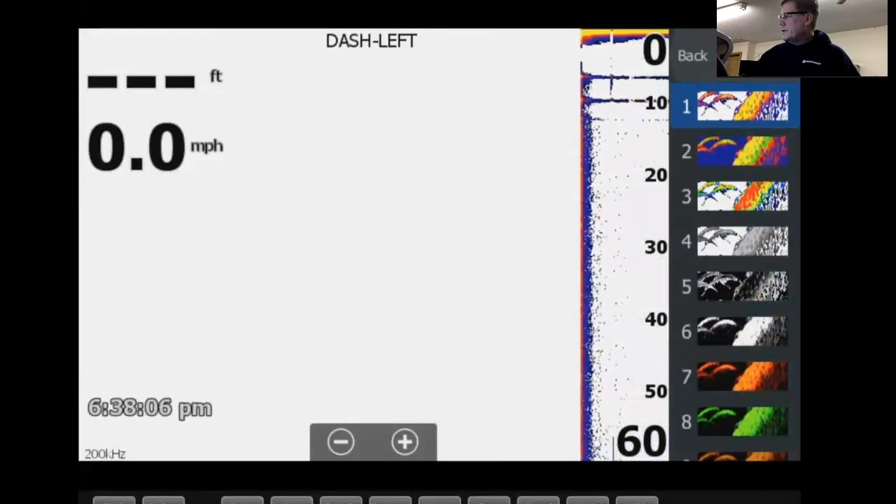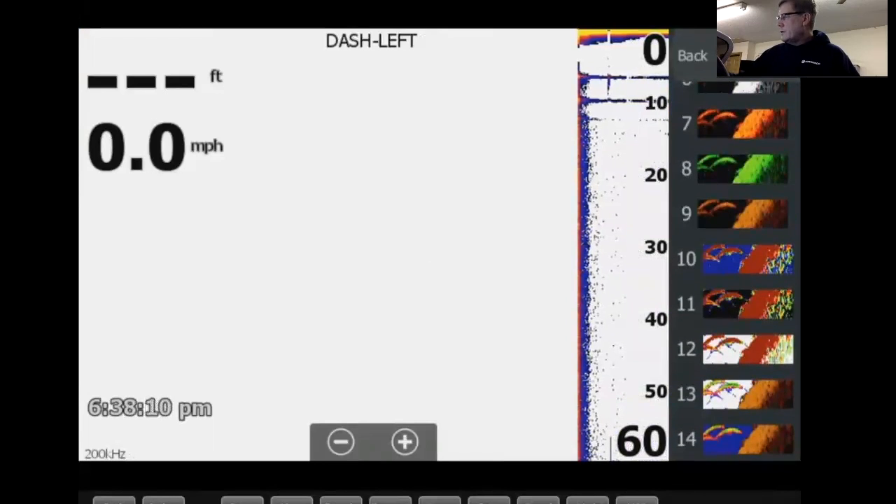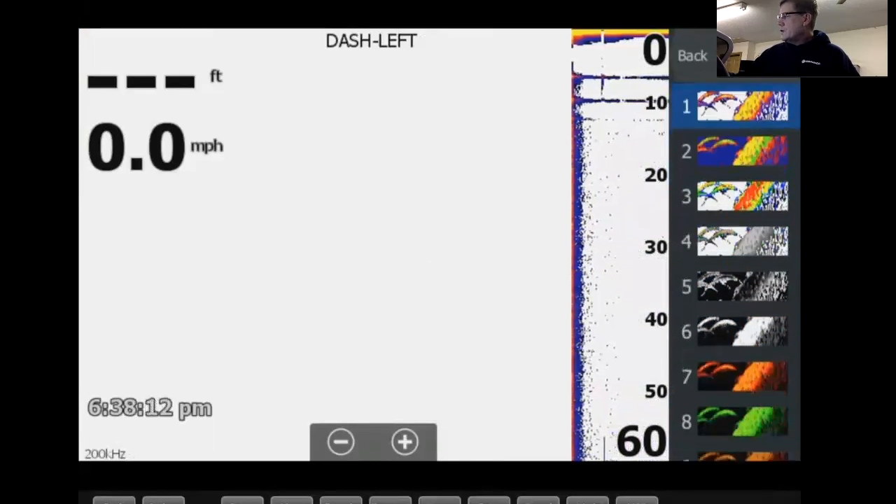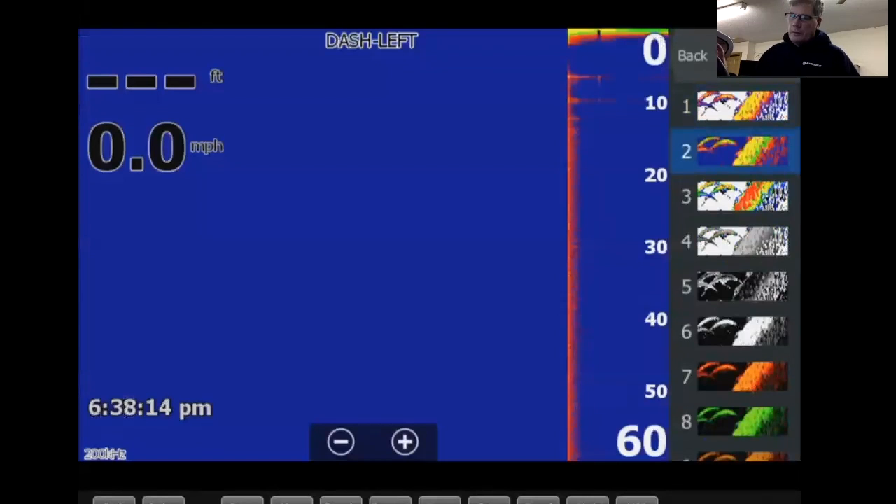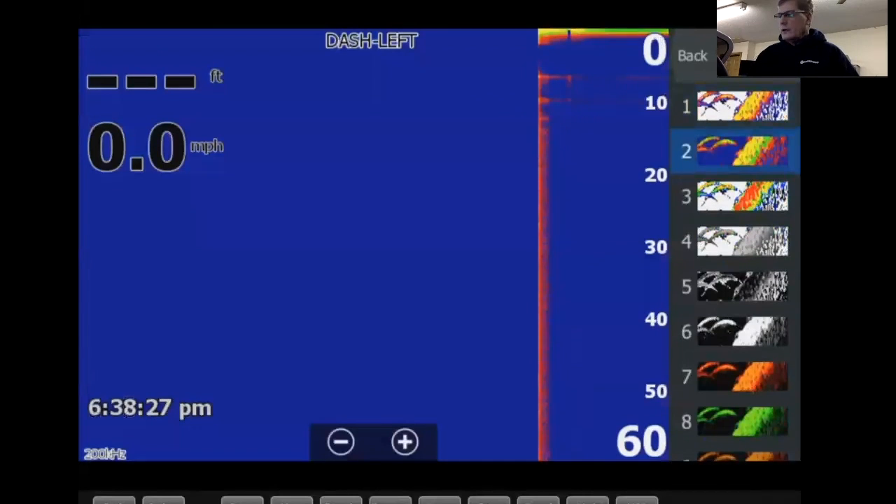A good one too, sometimes, if you want to have a nice background, turn the background to blue. That one right there gives you a blue background, and all your fish will stand out really well on the screen. So don't be afraid to play with your different palette colors. People see colors and things differently.